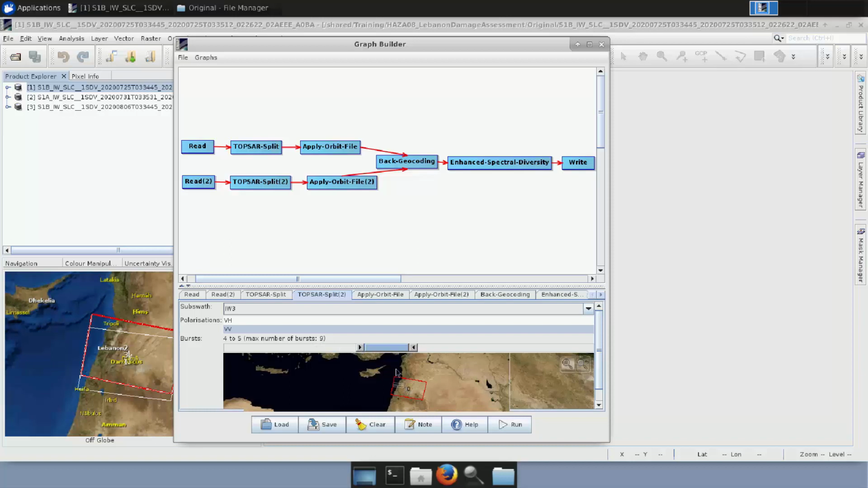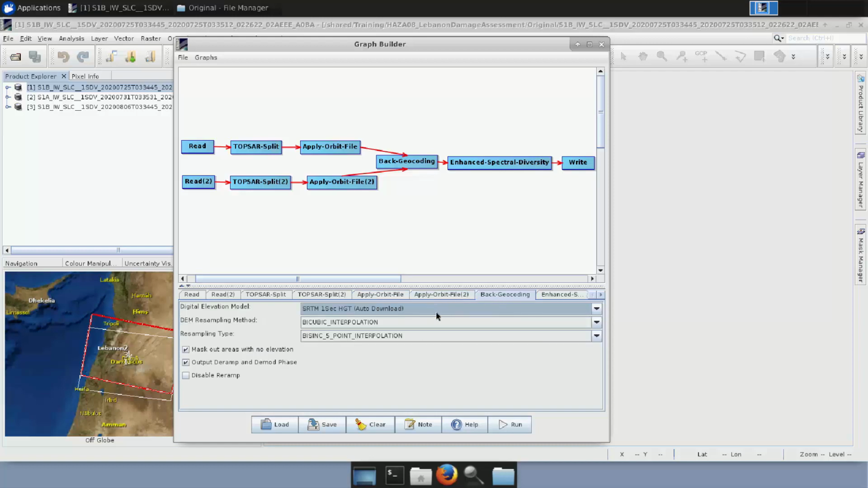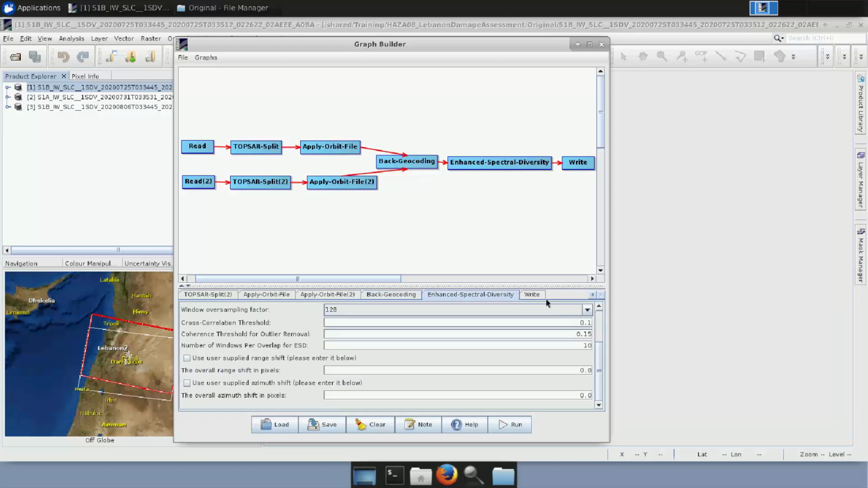So everything now is set. Apply Orbit File in both of them is already selected. In Back-Geocoding, again, we have inserted the parameters from before, Enhance Spectral Diversity as well.